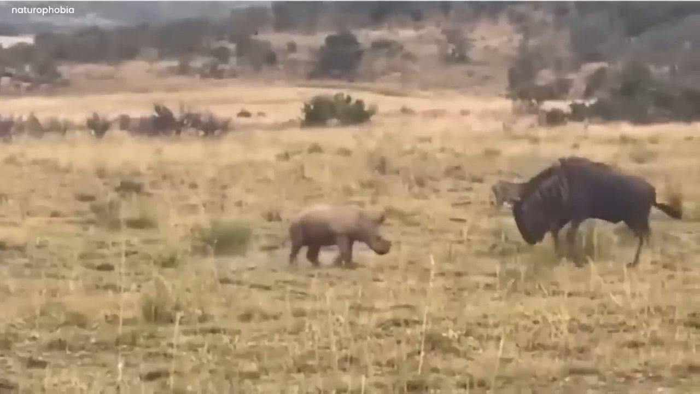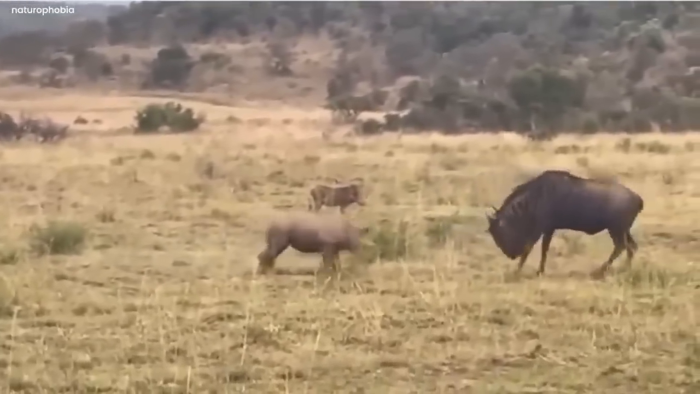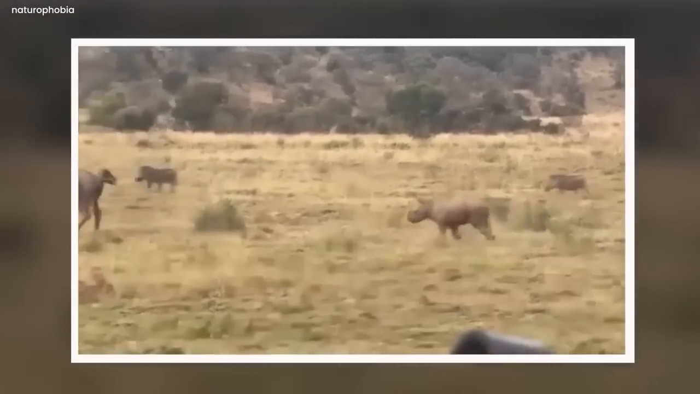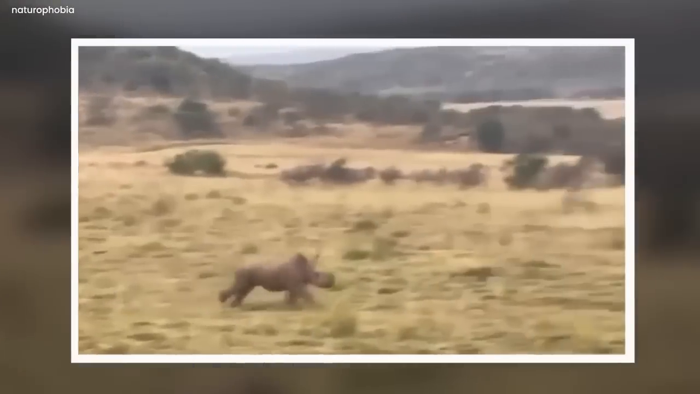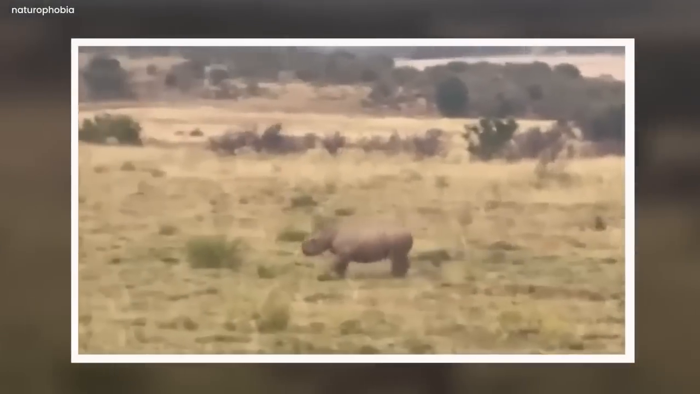The wildebeest played along while gracefully prancing off and then lowering its pace to allow the baby rhino to catch up. Their amusing back and forth was a touching example of animal friendship and innocence. A warthog was also watching the scene with a look of pure amusement. It seemed genuinely entertained by the lively performance, demonstrating how nature is full of surprises, including the endearing and happy